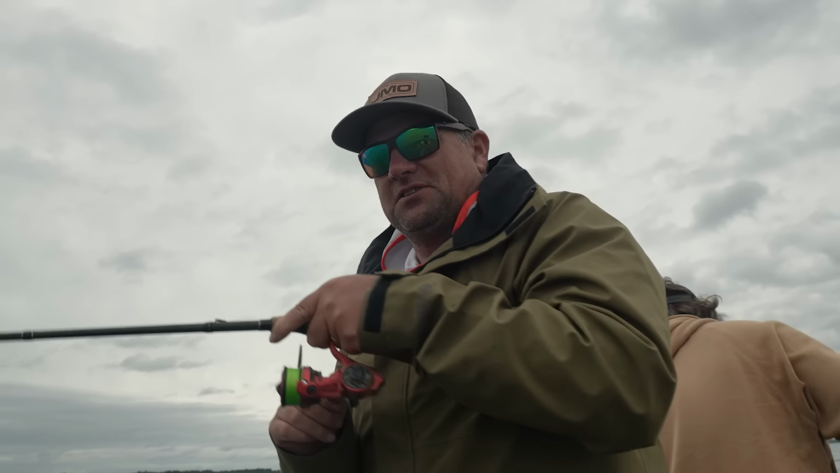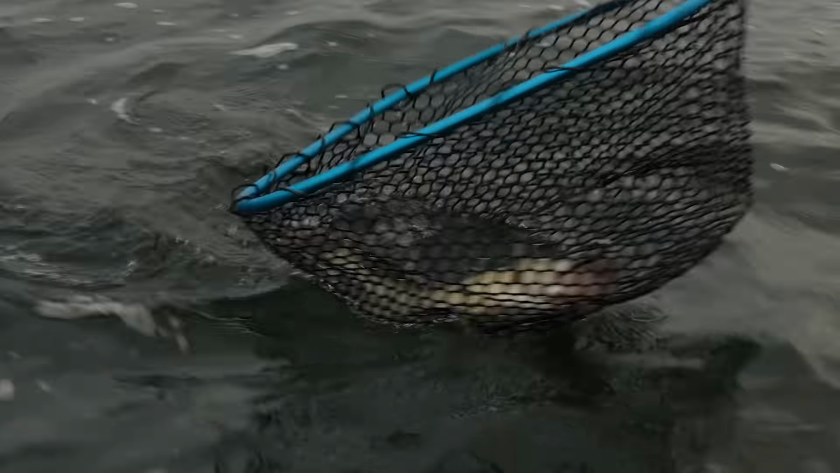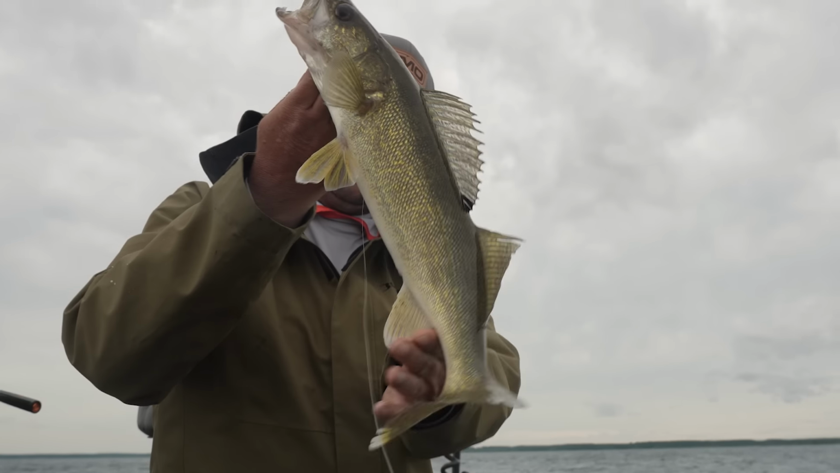A lot of fish up there. There we go. They're saying there's a lot of fish in front of us. Why aren't they biting? Well, you know what? That's just as good as watching a bobber go under. There's a nice one. There. Nice. Thank you, sir. Nice.